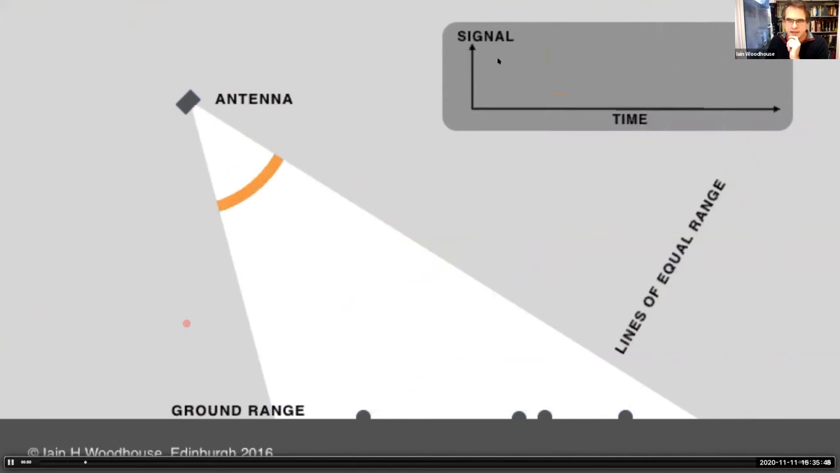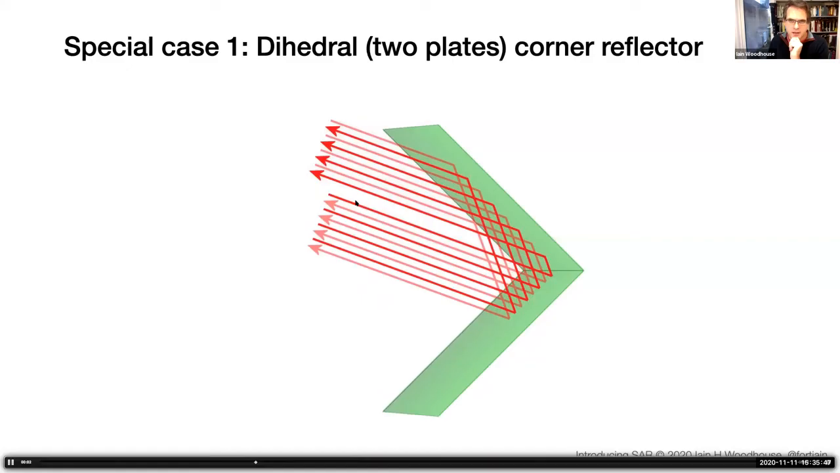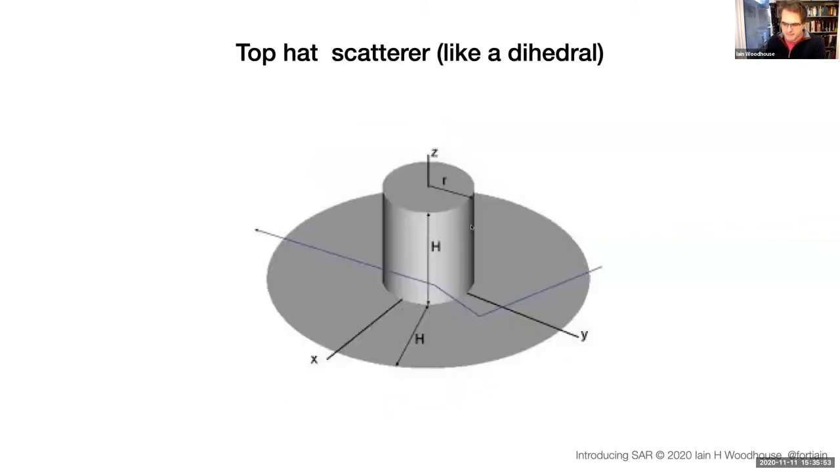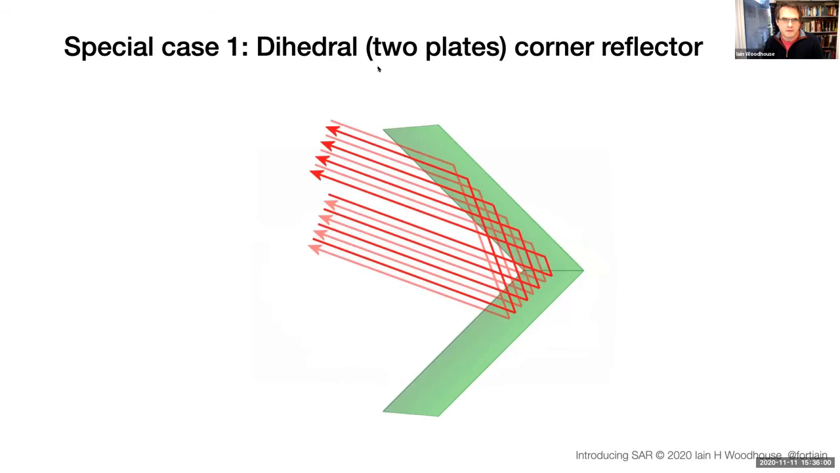The first corner reflector is what's called the dihedral corner reflector. So it's just 2 planes at right angles to each other. I'm just trying to draw that here. I'm going to show you some animations that will convince you of the geometry of this.